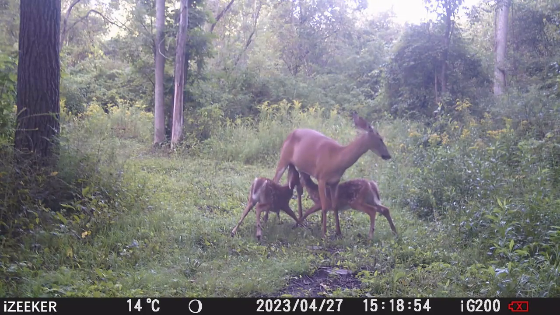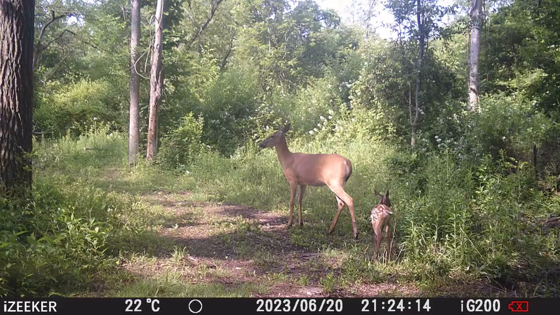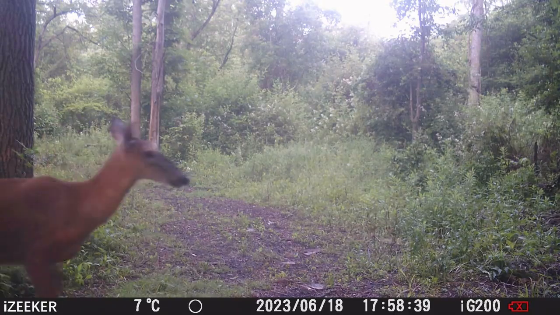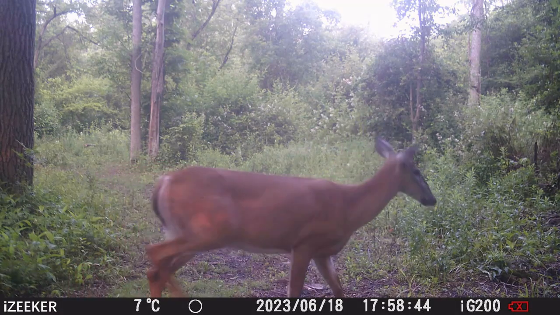You can see on the date stamp along the bottom there too, these are in no real order, they're just kind of randomized, but I have the temperature set for Celsius. You can see the date, the time, what kind of camera it is, your battery level. You can get a lot of information onto that info strip on the bottom.